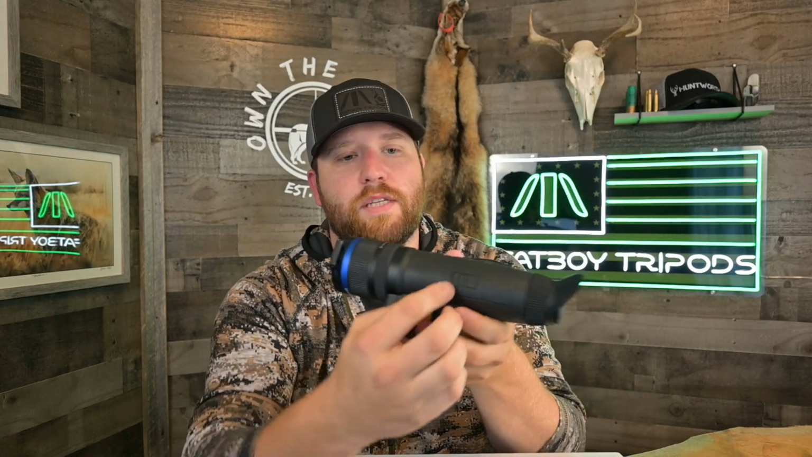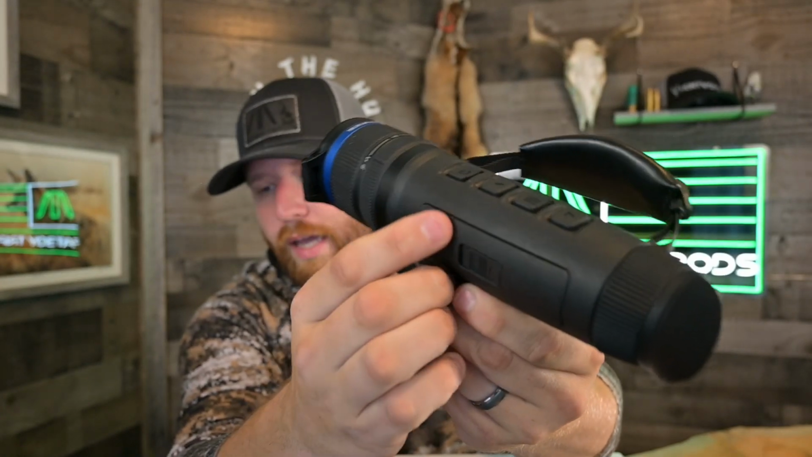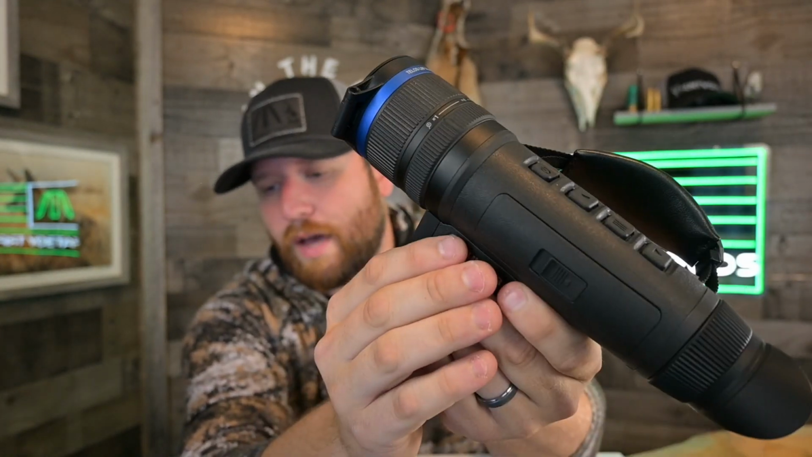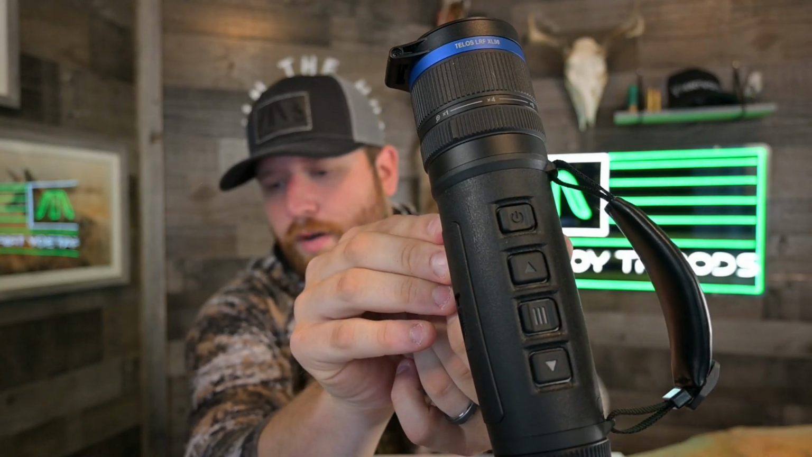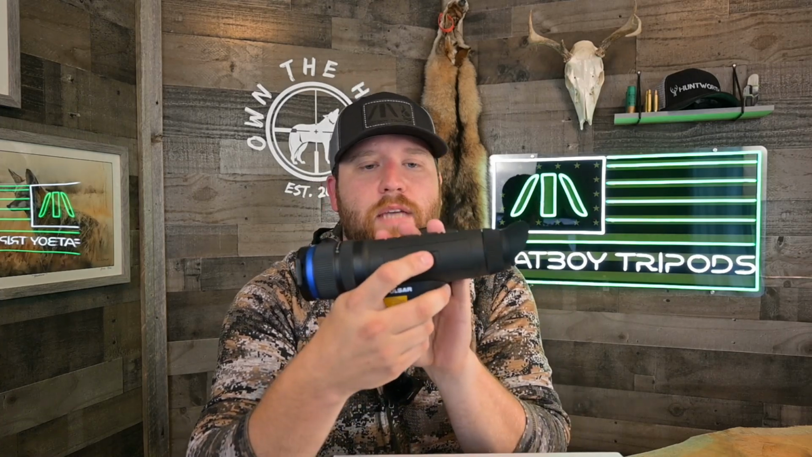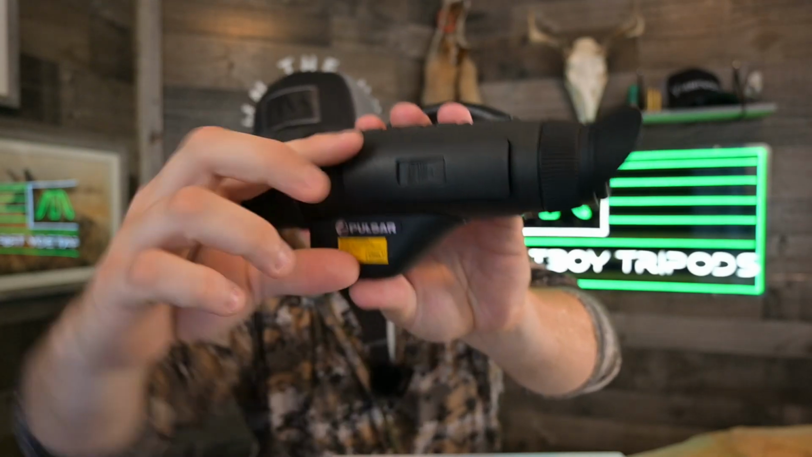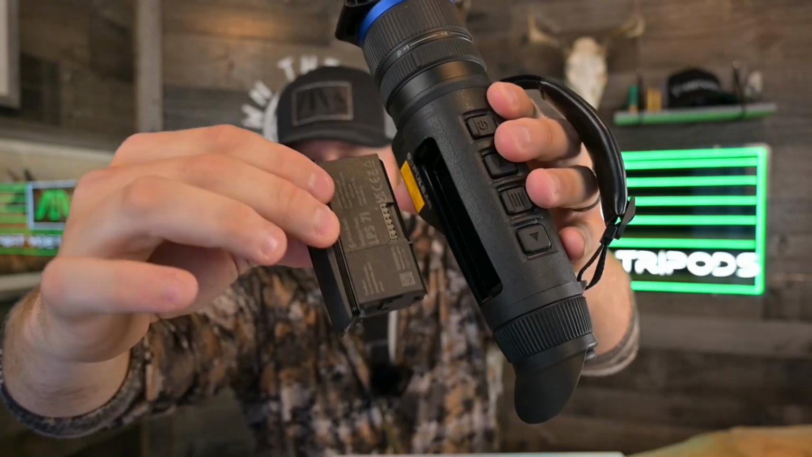The battery door, not a huge fan of this battery door, you guys. I think Pulsar should have done a little bit better job with this battery door. You may be able to tell there is a line or a gap that almost looks like a separation on the battery door, and it's not like it's protruding from the body much, but you can feel it. It doesn't sit perfectly flush and contour with the side of the unit. But what really bugs me is it's only got this single tab here for taking the battery in and out. So this single tab here, you push it, it releases the battery from the unit, and you can take it